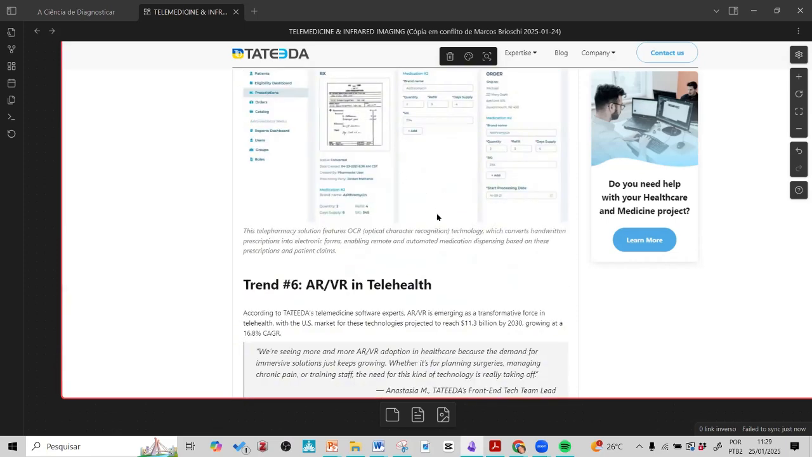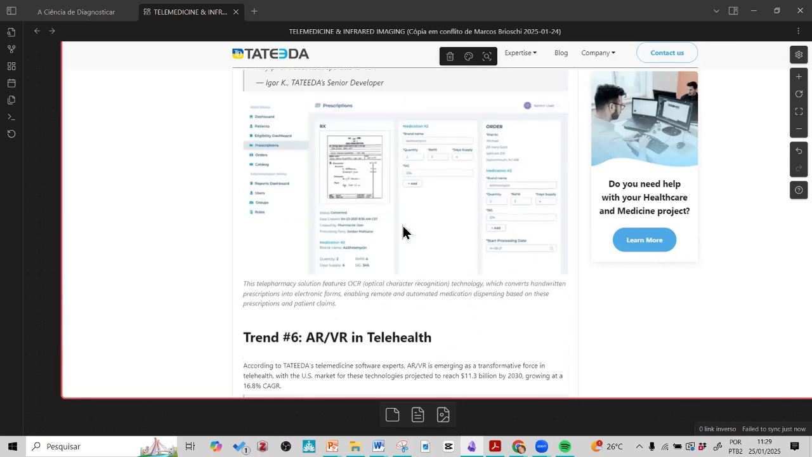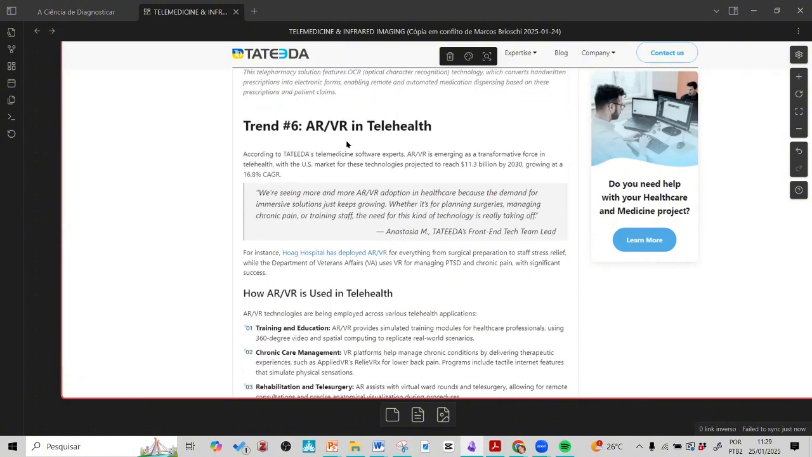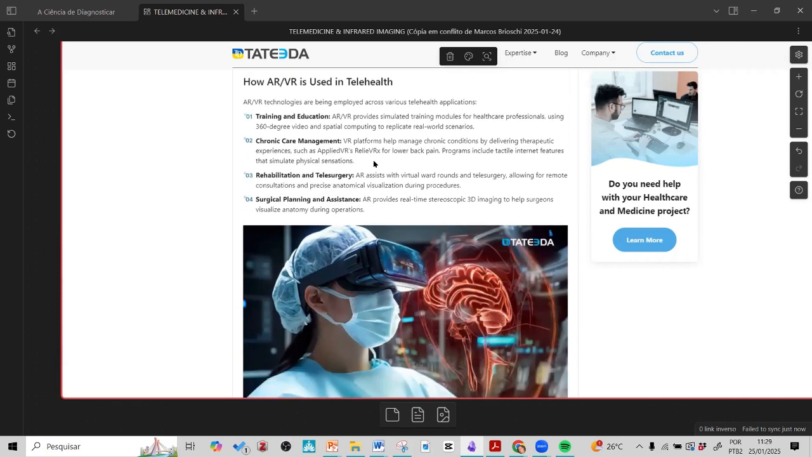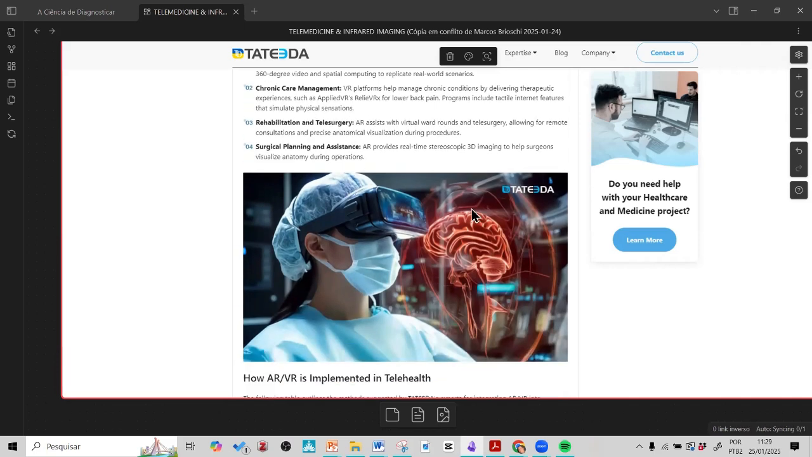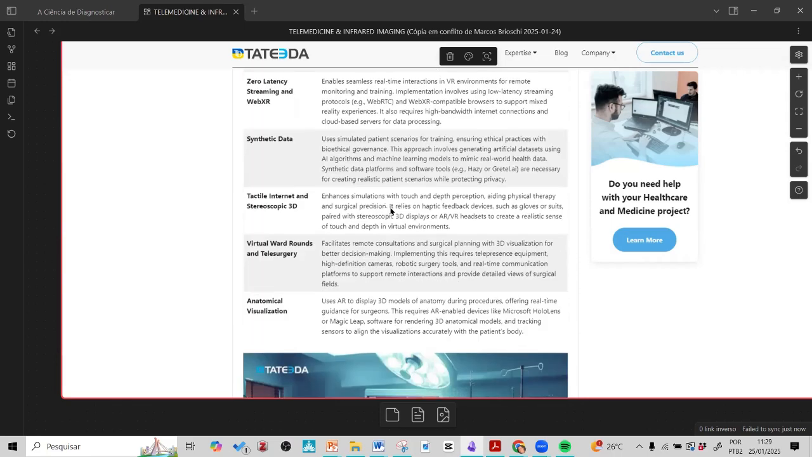Telepharmacy in practice, very interesting. So report, doctor approach, do the prescription, the prescription goes to the pharmacy, and the pharmacy gives you what you need to take. Trend 5, XR, VR in telehealth, we can talk about this in another moment, not today, but it's about rehabilitation, telesurgery, seeing surgery with infrared imaging, seen in a metaverse, or surgical planning and assistance, or post-surgical monitoring is very interesting, but let's talk in another moment.